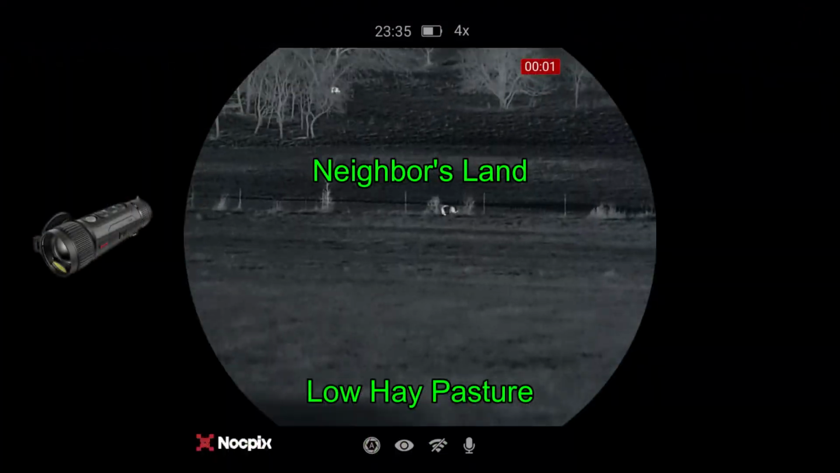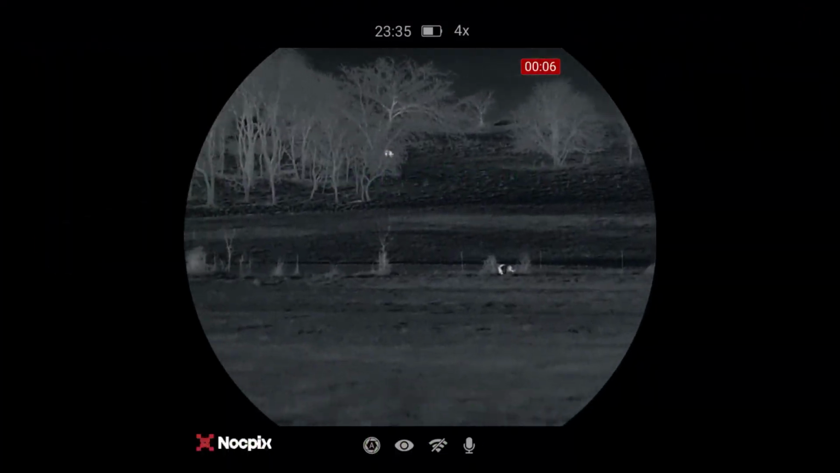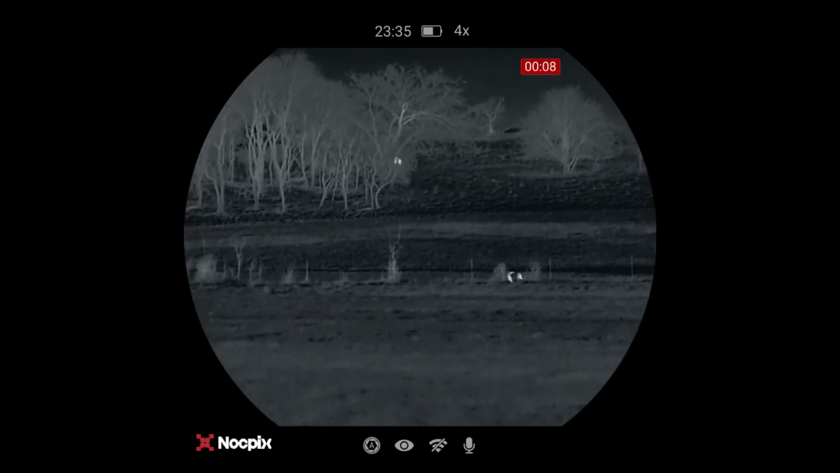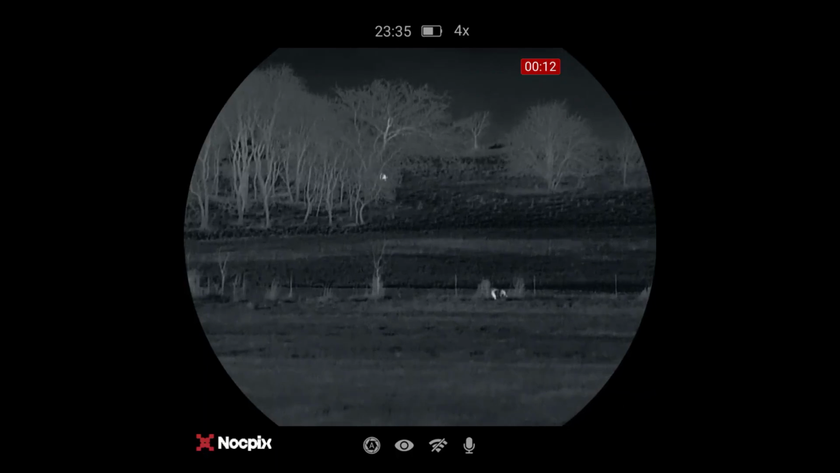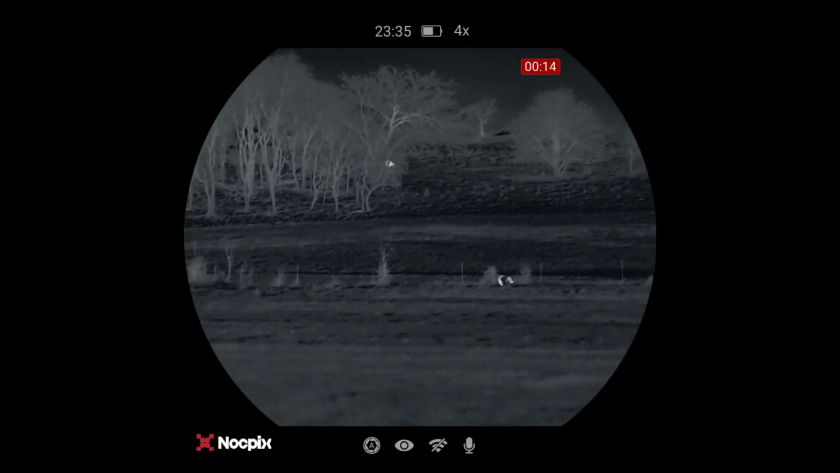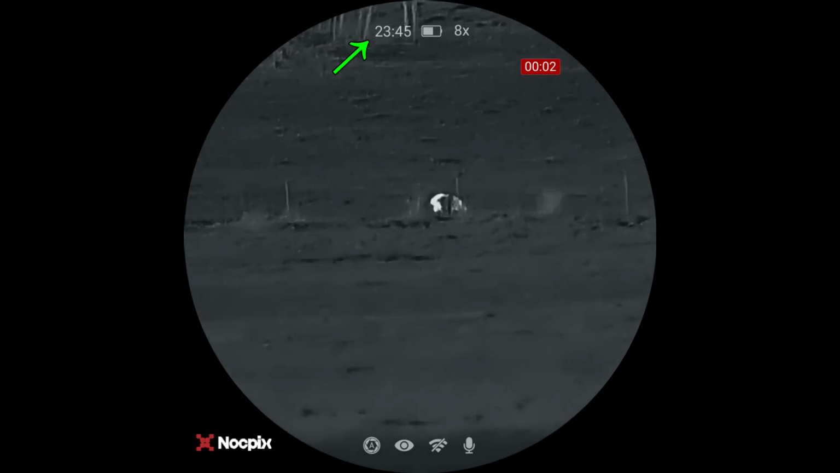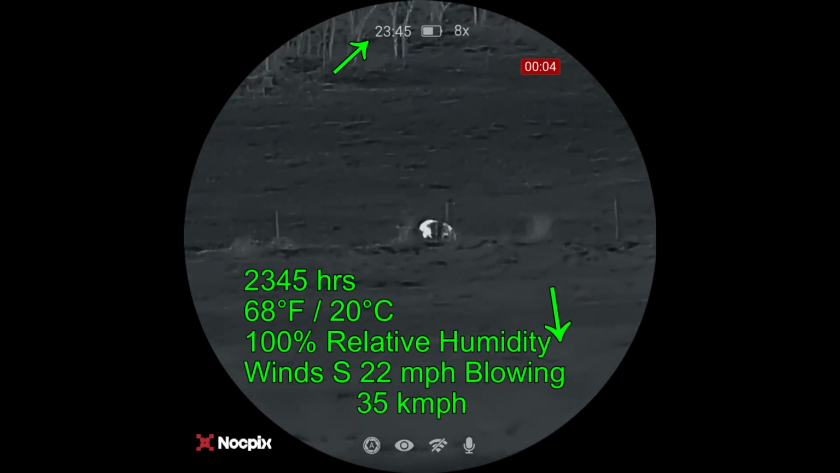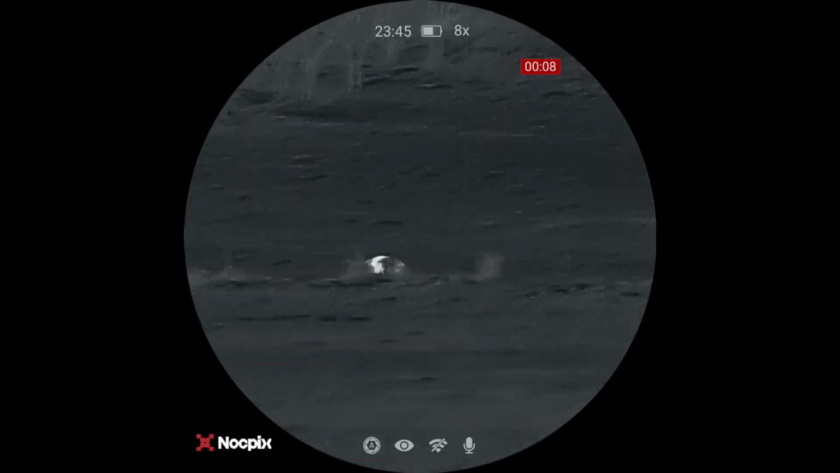We are now back in the low pasture looking at the neighbor's land. Alright, we have 2 hogs in this image, one up on the hill, one down low by the fence. They're both on the neighbor's property. We're hoping the closer one will cross over to our side. 10 minutes later, and that still hasn't happened. The wind is blowing towards us from the neighbor's property, which is going to make up a lot of the rest of the video.